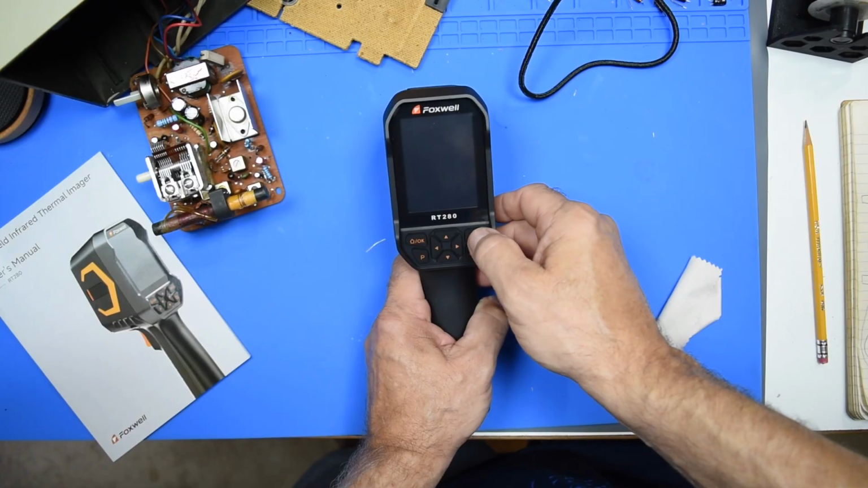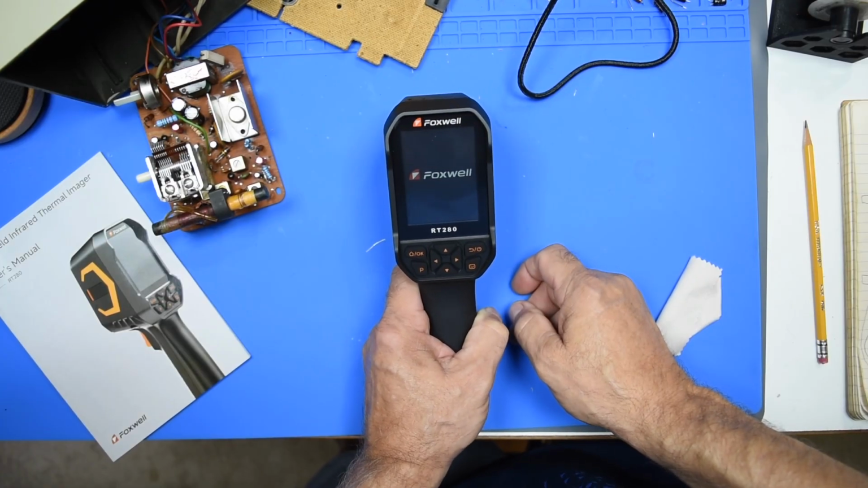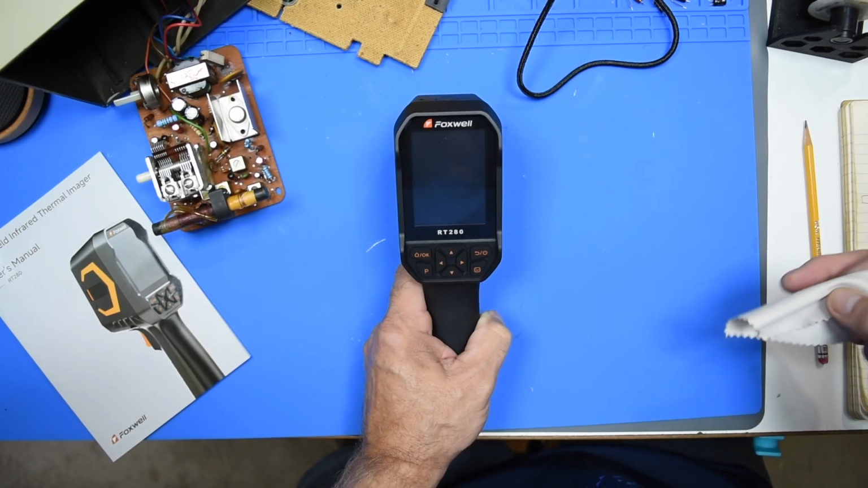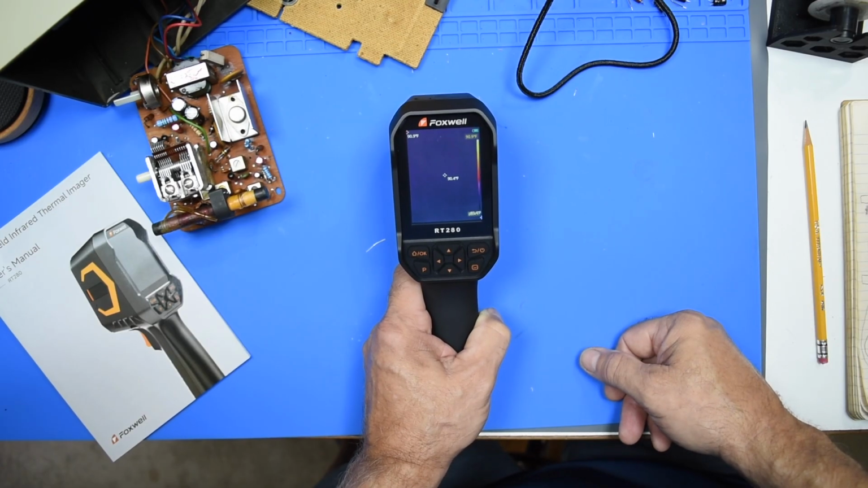Let's see here. Power on. Press and hold. That's always nice. At least you don't accidentally bump it on. Okay.